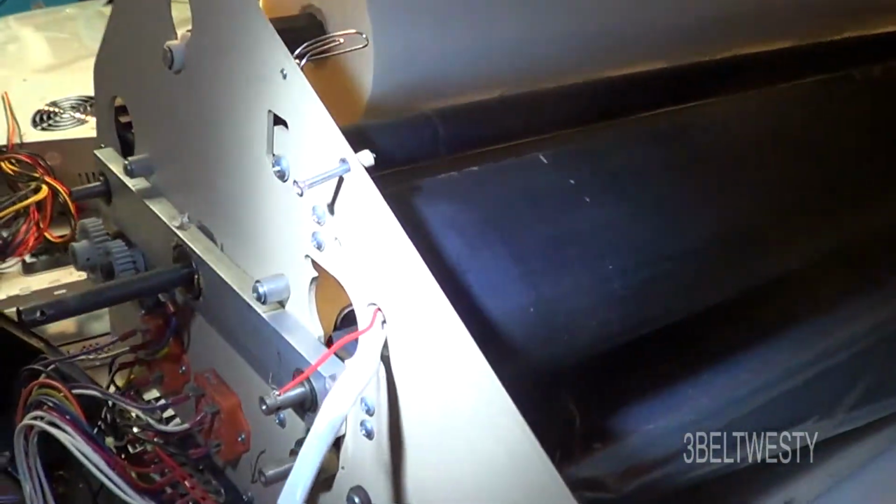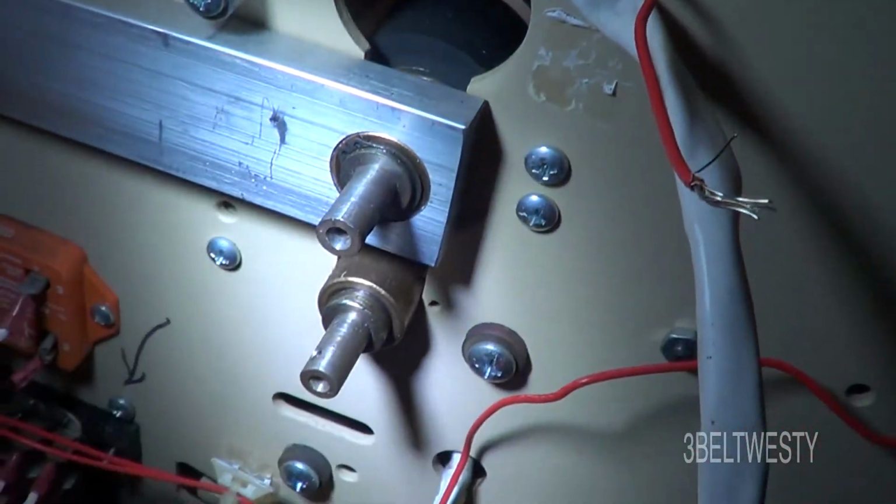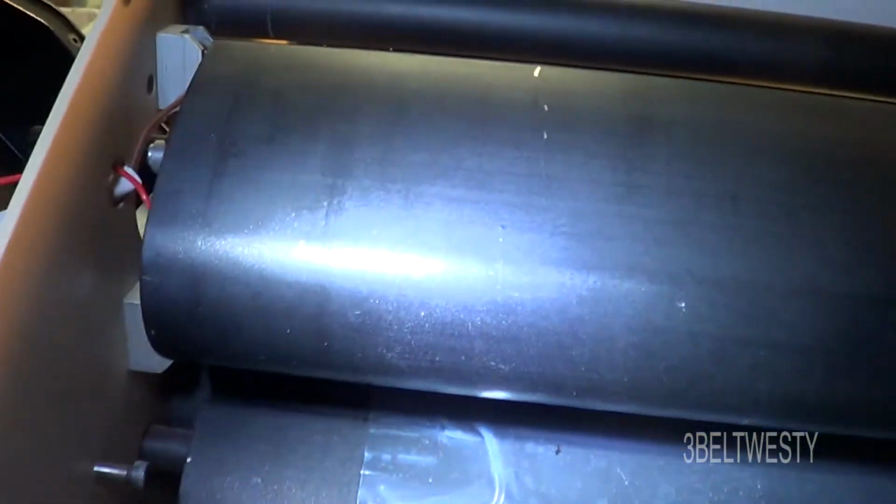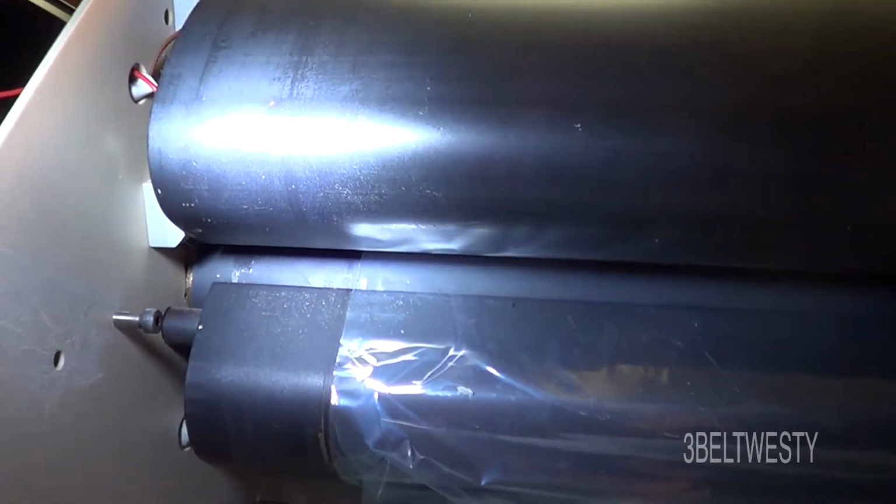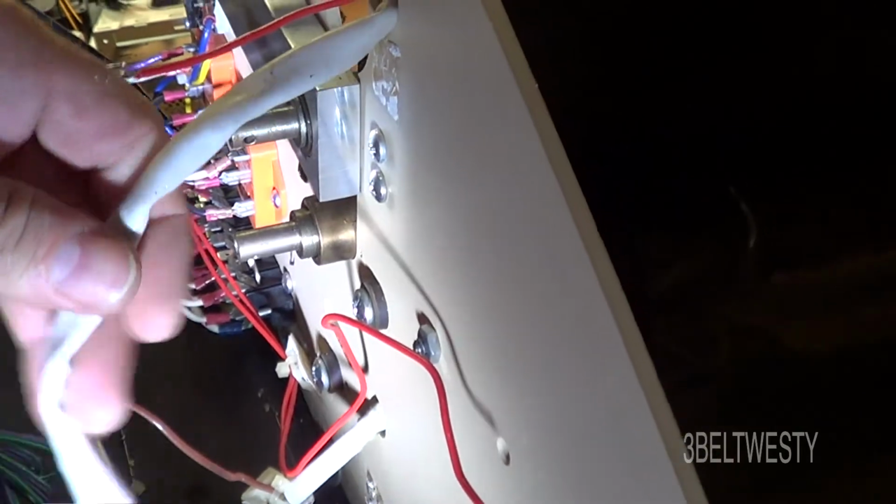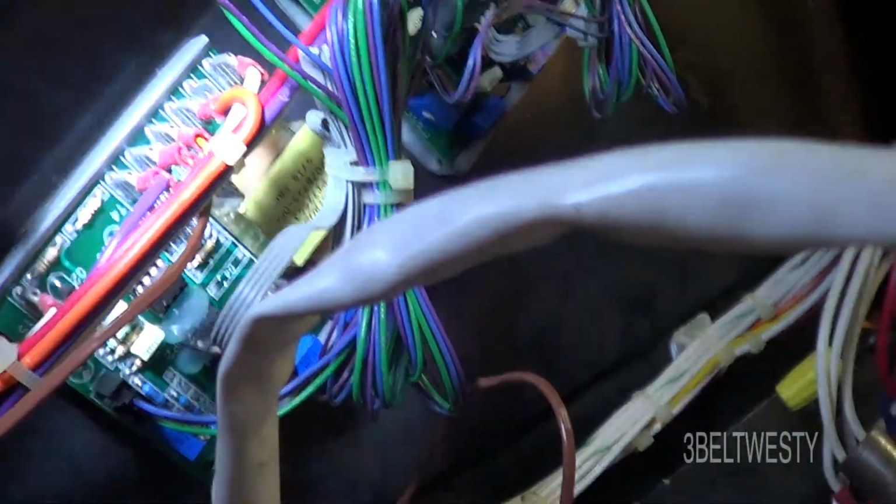Here's the heat shoe in place. There's the roller, the top roller and the bottom roller. The film goes through. There's 2 rollers that go through there, and you adjust the pressure between the two. The shoe just sits on here. This is the one wire for one end of the coil. This is the thermistor, and here's the 2 solid state temperature controls.